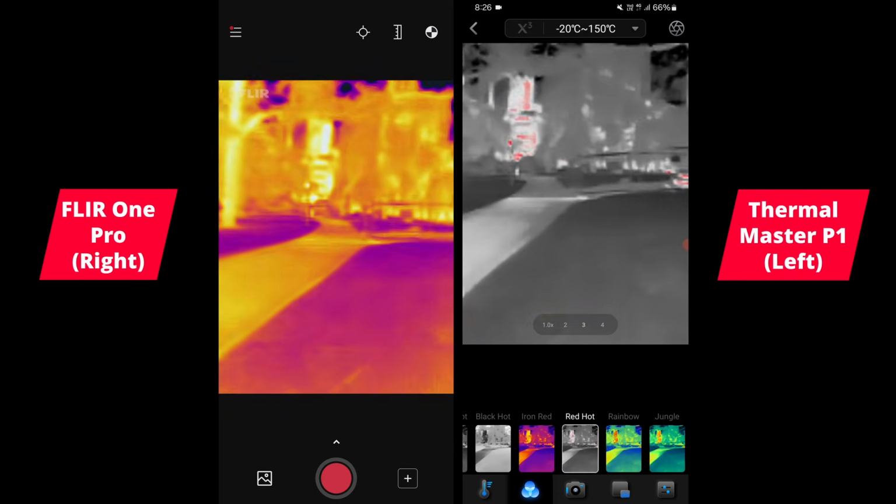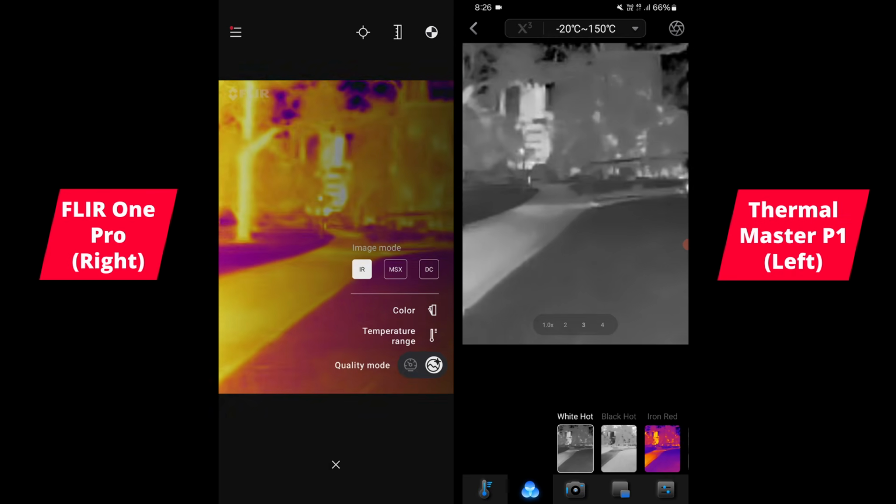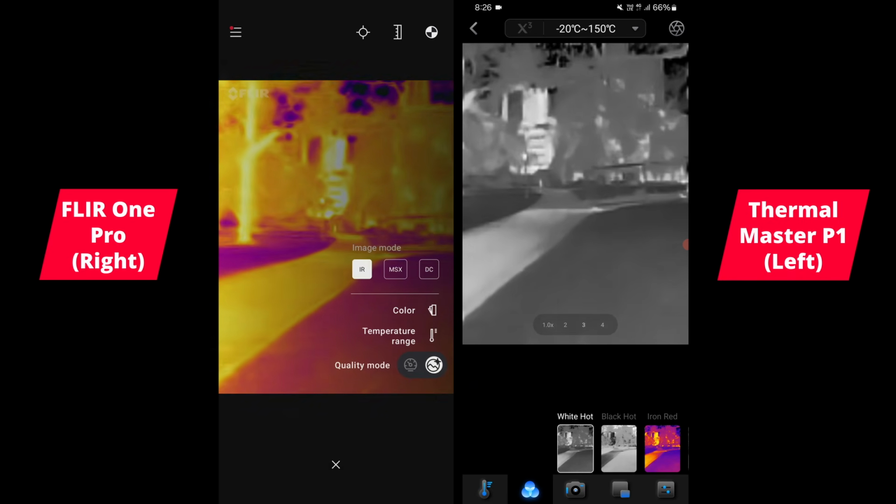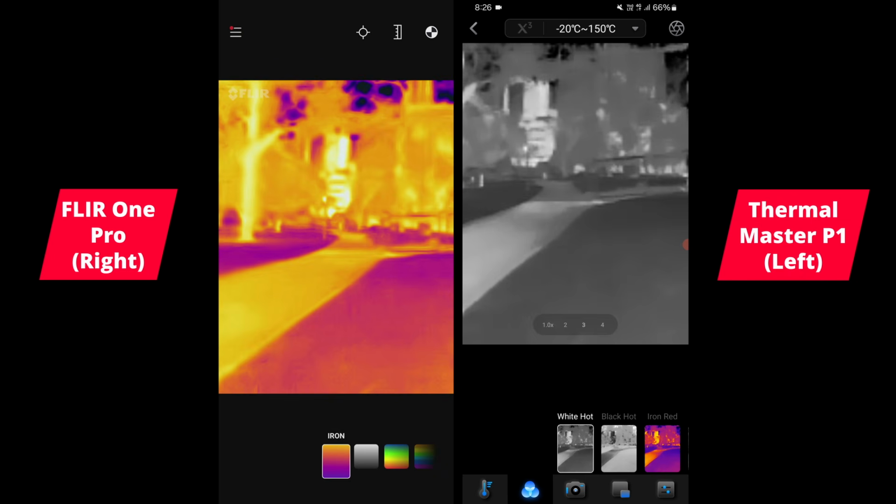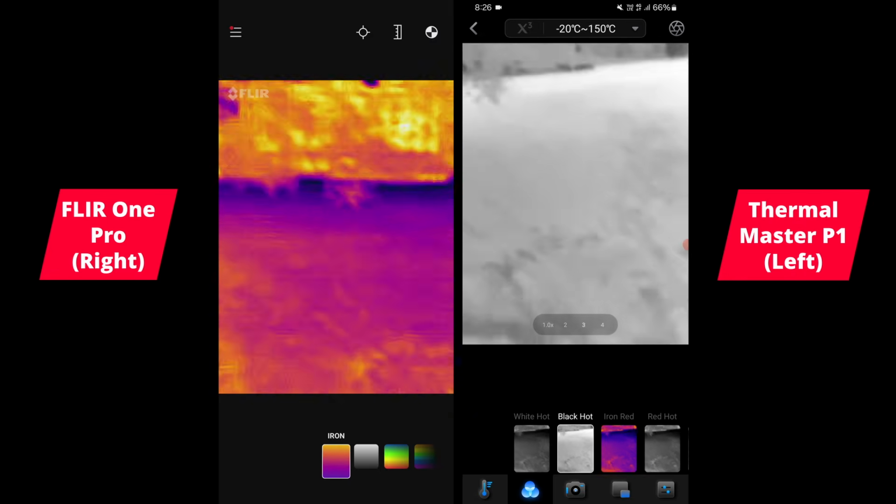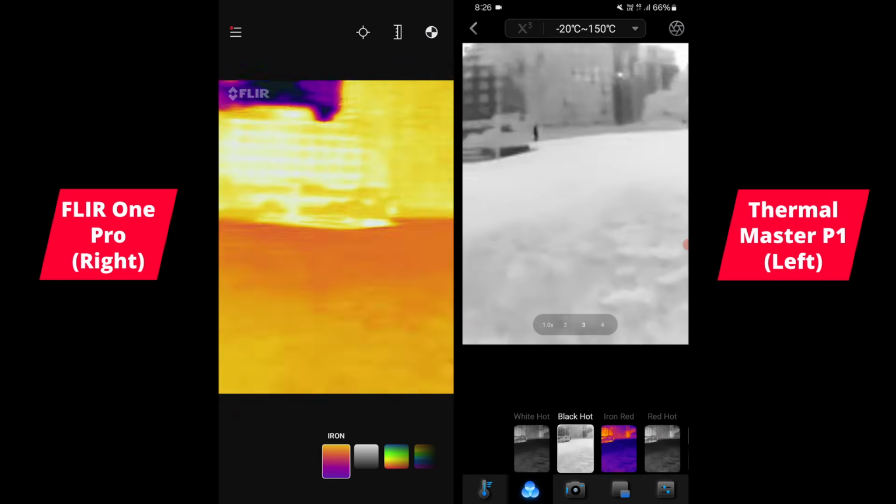I've got this red hot mode, black hot, white hot mode. With the FLIR you can change the temperature range. Let me see, can you change the actual color? Yeah, you can, so there are a few color modes in here as well. But I do find the white hot and black hot modes a little bit better for spotting stuff and perhaps navigating as well, because it cuts out all the extraneous detail essentially.